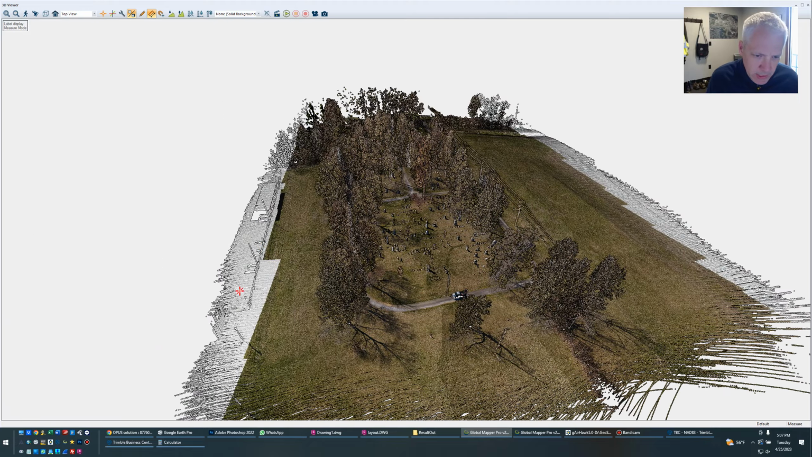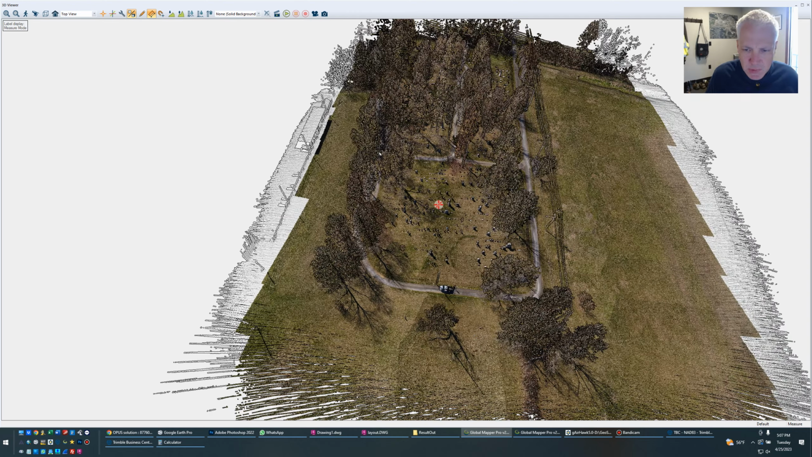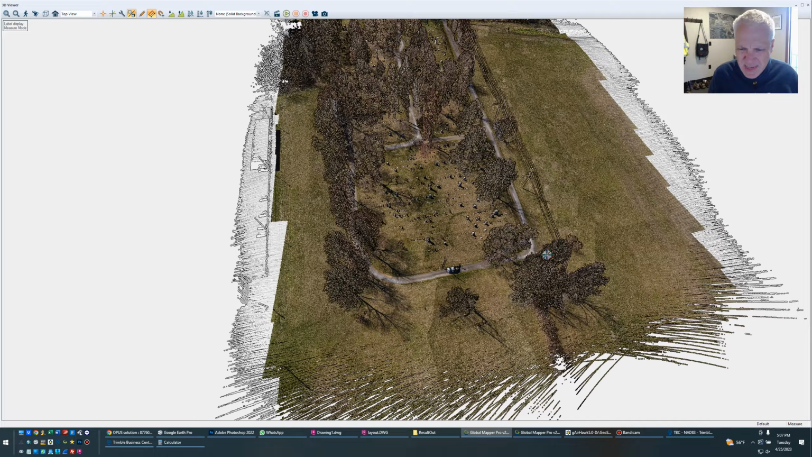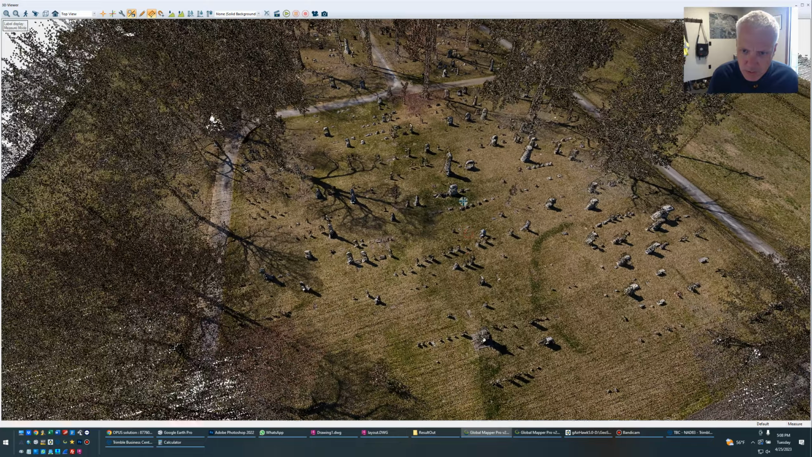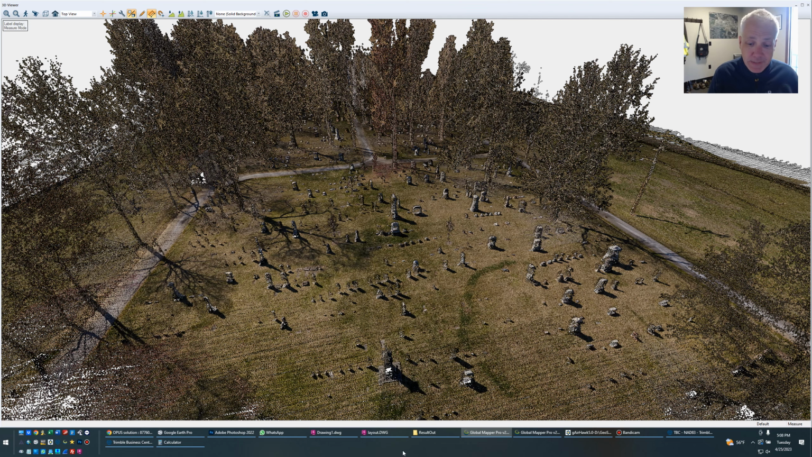There are some points that are white. This is where the LIDAR range, because it's scanning in a full 360, it's reaching out further than what the camera does, because the camera, I believe, has a 90-degree field of view. So, yeah, that's it. Hope that helps.